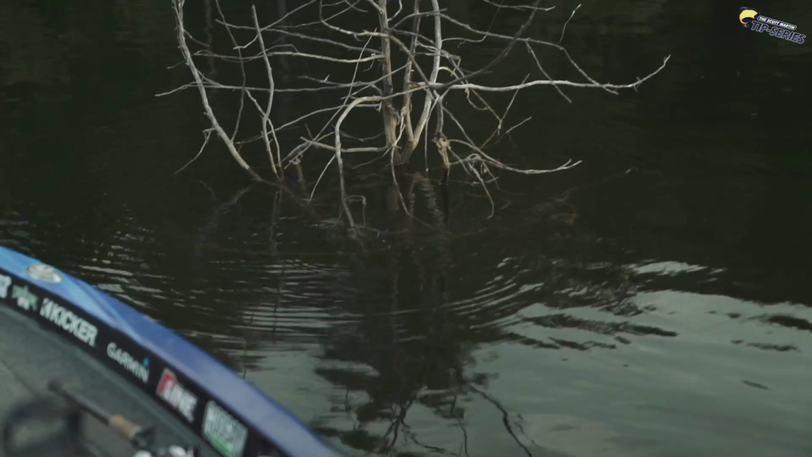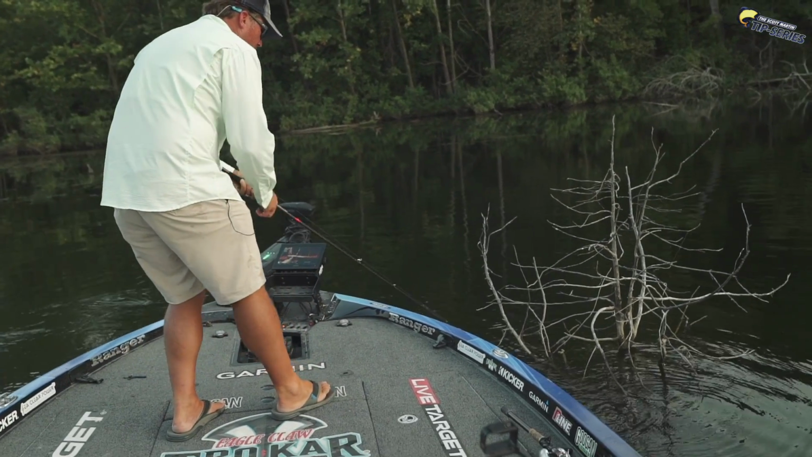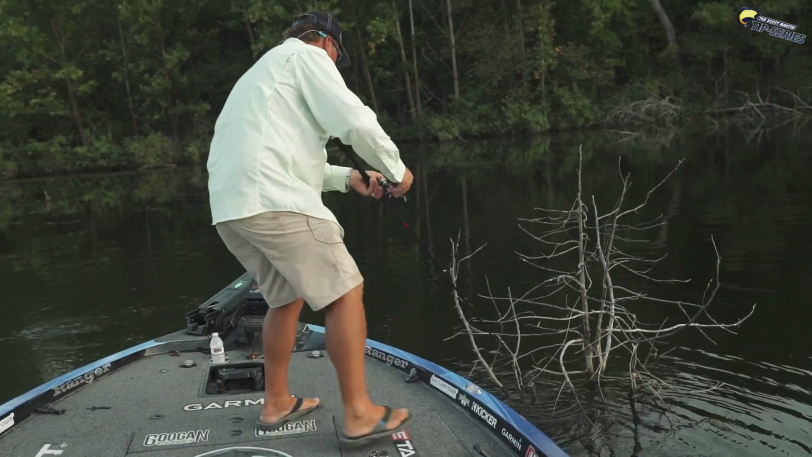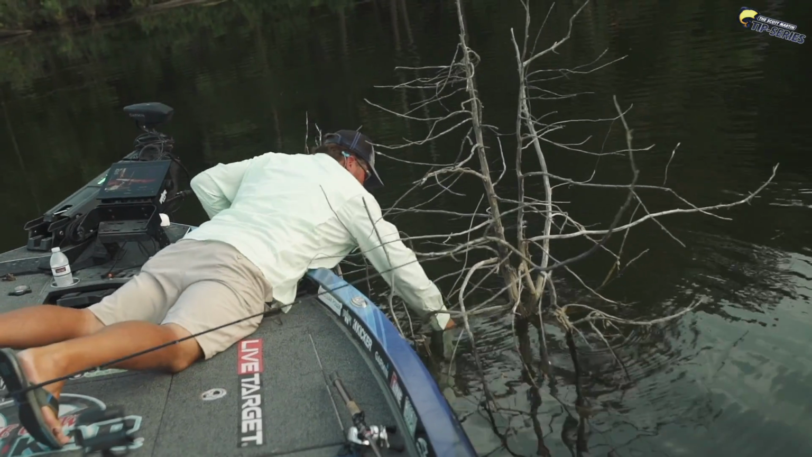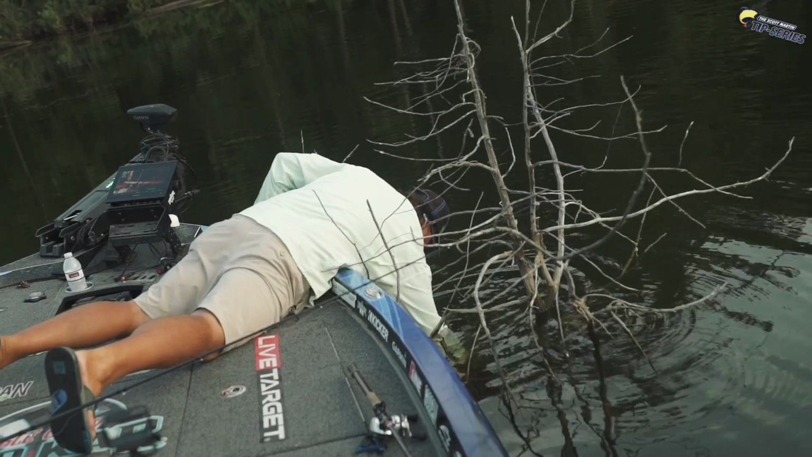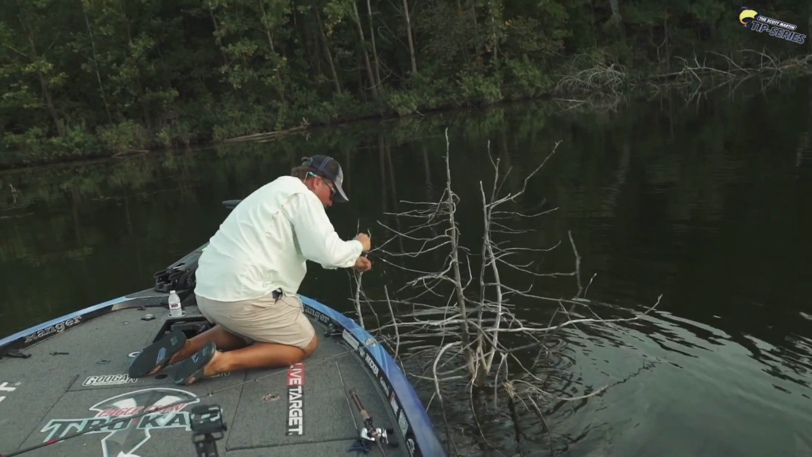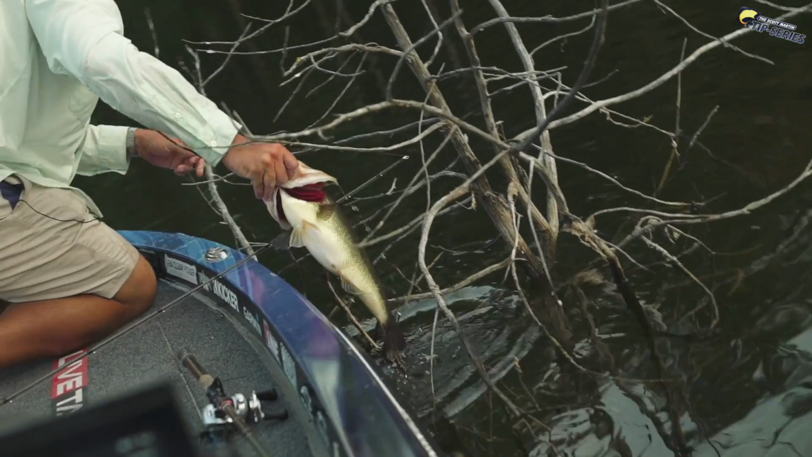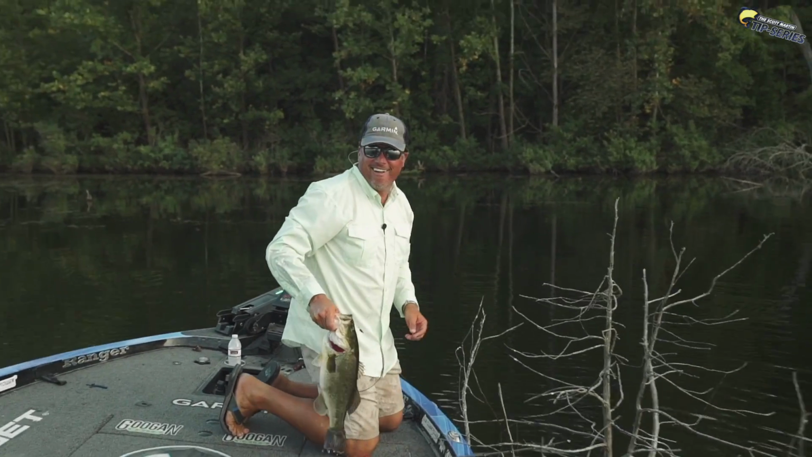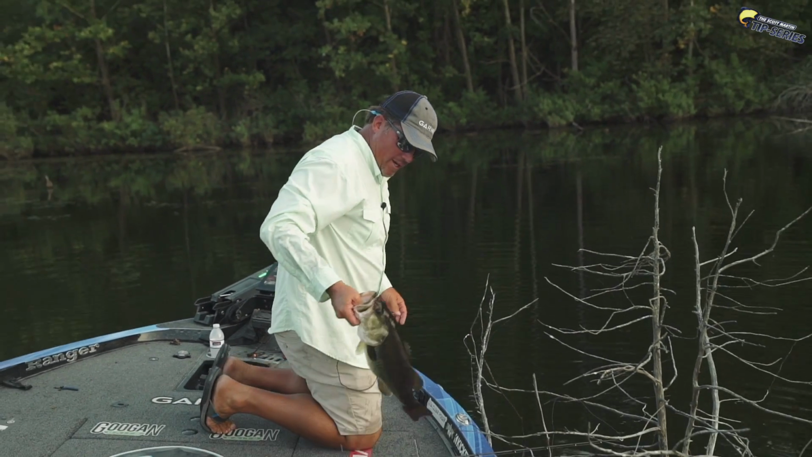He's literally right there. If this was a tournament, I would be going in like crazy right now. But I think I might be able to finagle it around. Maybe. Let's see if I can get him. He's right here. Oh God. I knocked him off. There he is. I cannot get him. Do not judge me on that landing, okay?